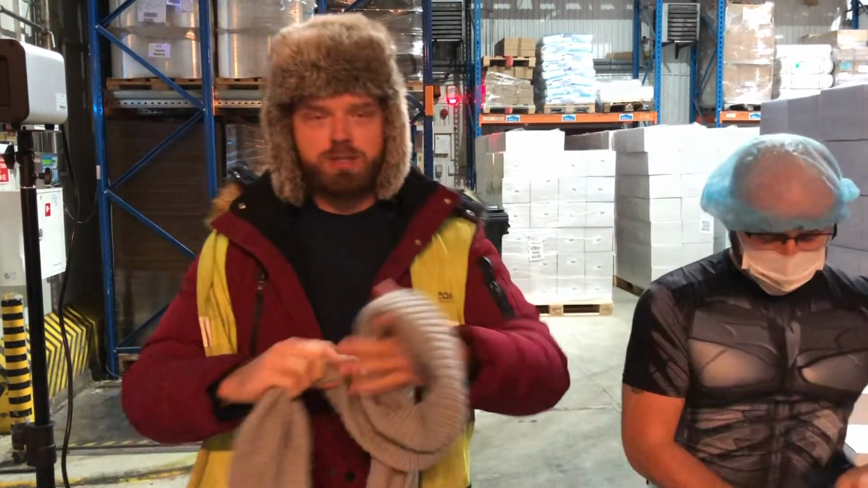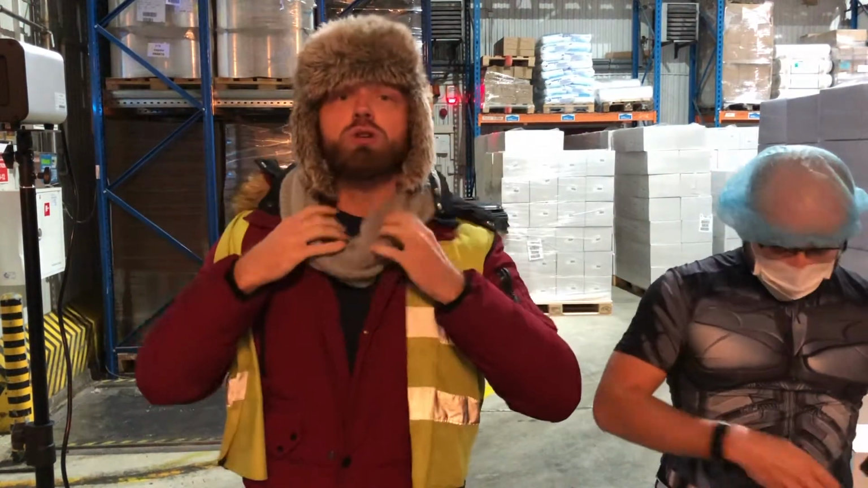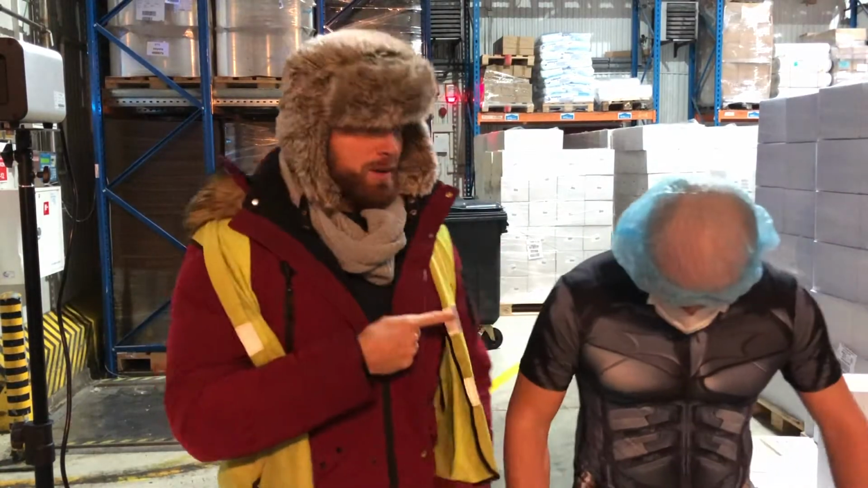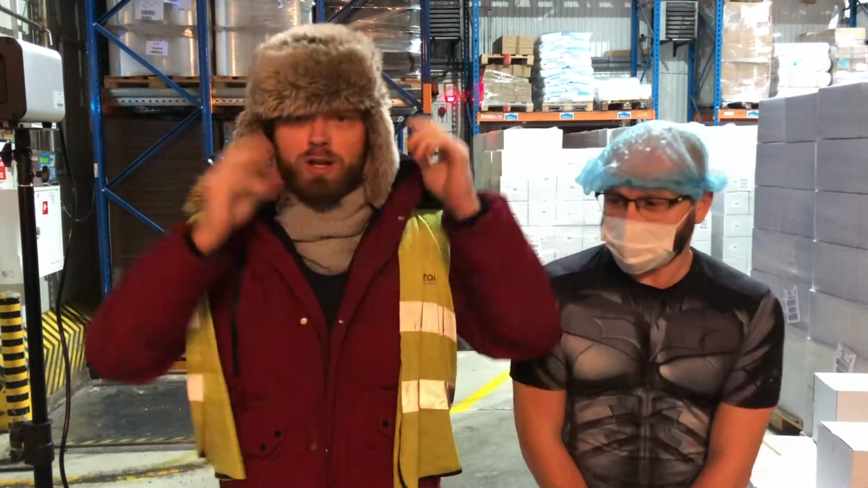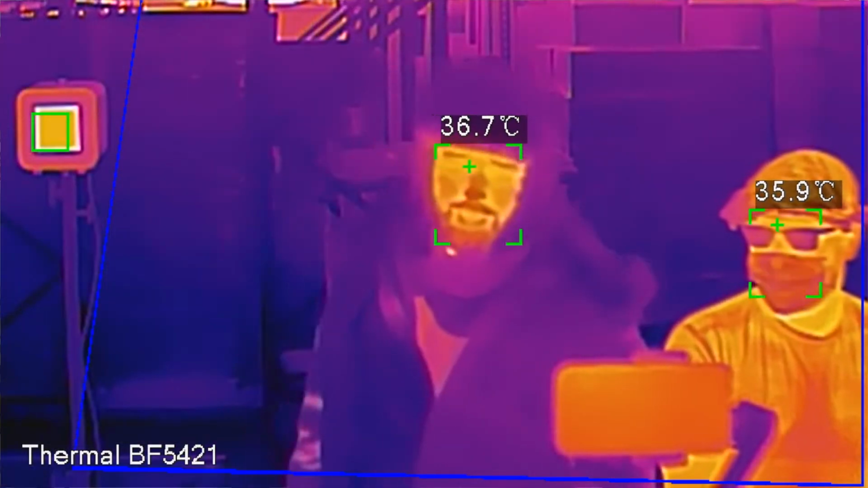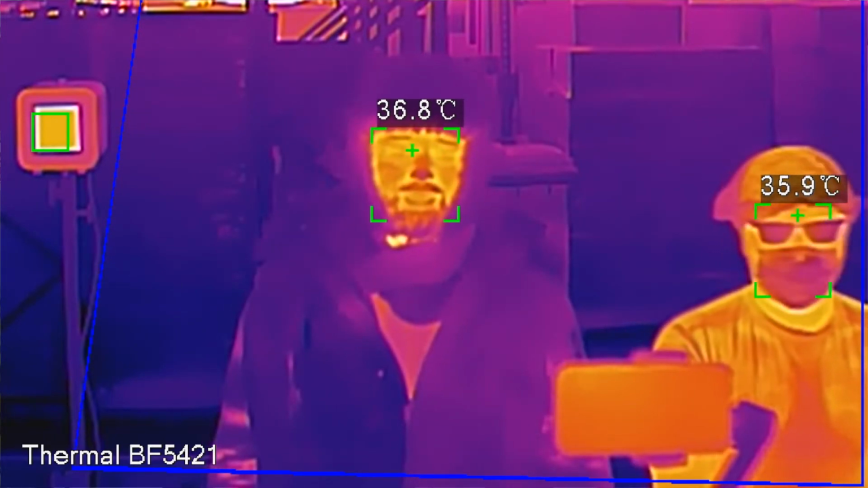We took a lot of vitamin C. We are ready. We are prepared. We are wearing about 5 layers. So let's see what happens. Mateusz over here is gonna try what happens if he's not listening to his mother and he's not wearing enough. We're gonna go to that huge fridge. Actually, not even a fridge, it's a deep freezer. And let's see if we survive. All right, let's go.